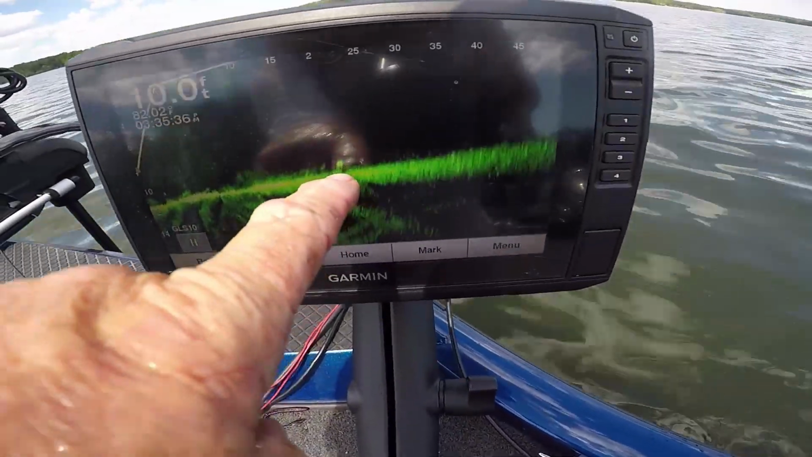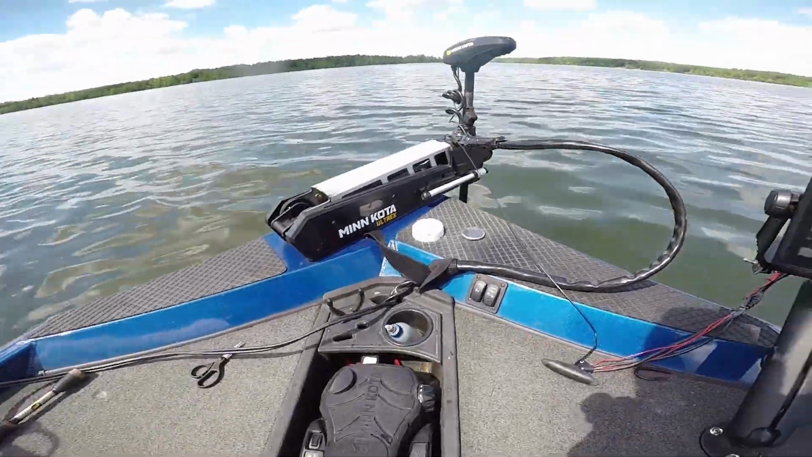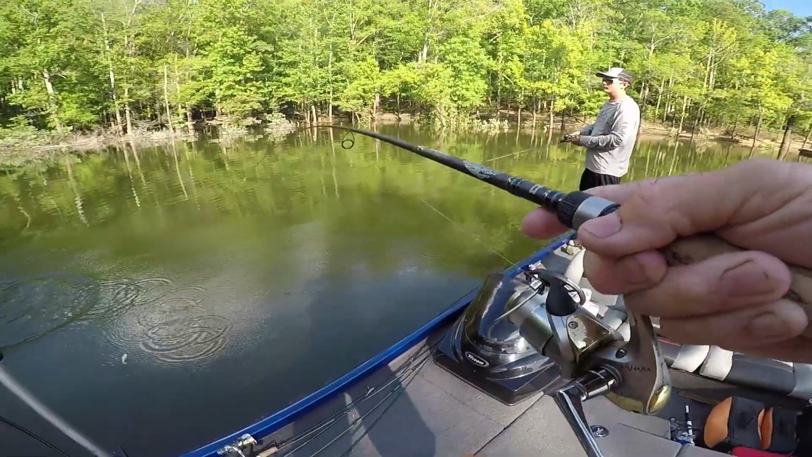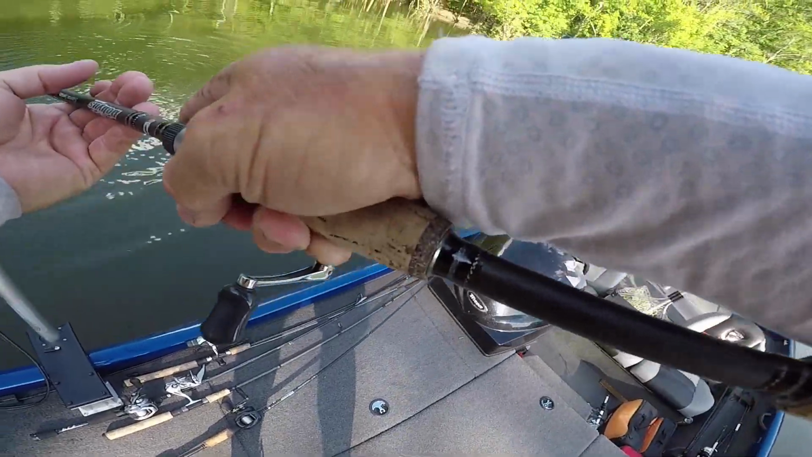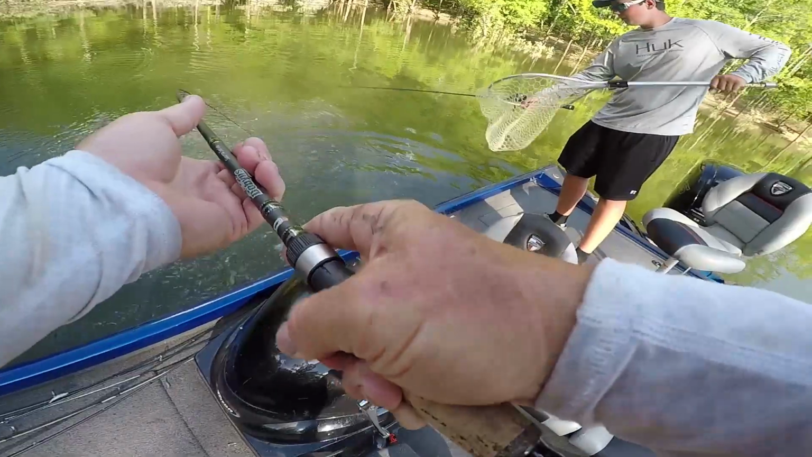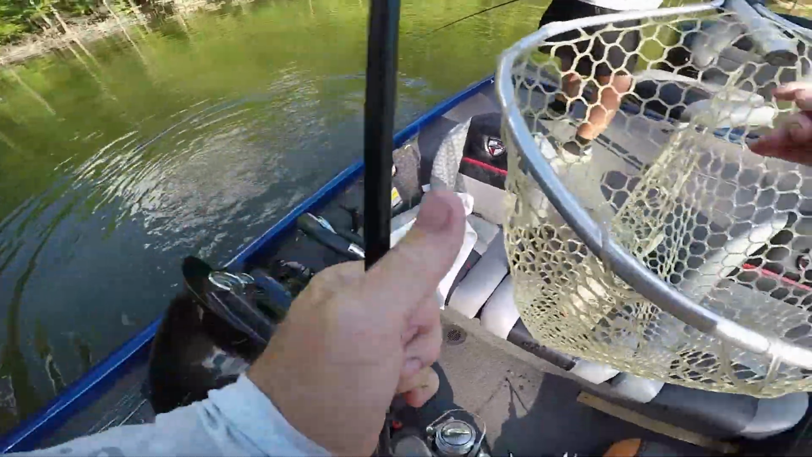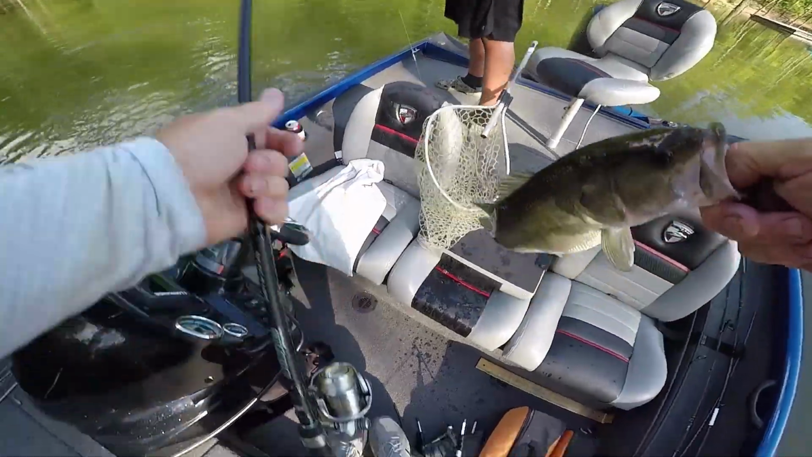See that right there? That's the bass. See, look, he's gone now. See? Let me find him again. I tricked this one, guys. Got this one on Z-Man MinnowZ. Oh, God. Fooled him. Even that fell out of his mouth when I touched him.